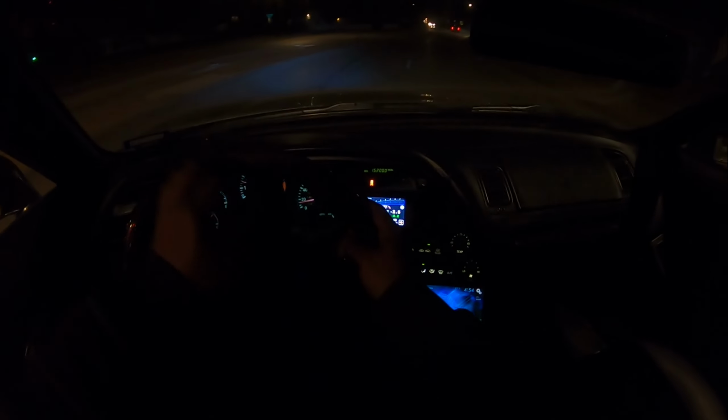Right, let's go see how the car sounds now with the new downpipe and exhaust manifold. Exhaust tone is definitely a lot more throaty. I'm not really sure what word to use, but it's more throaty, a little bit deeper. Doesn't sound as muffled like before.